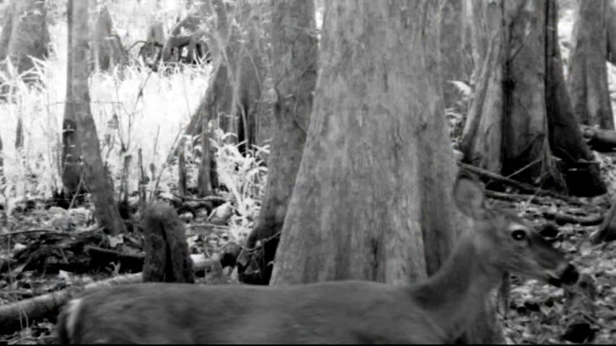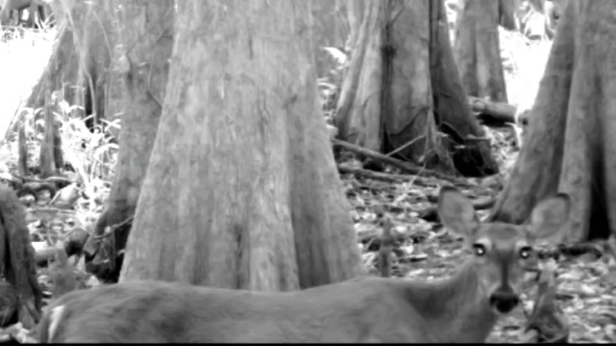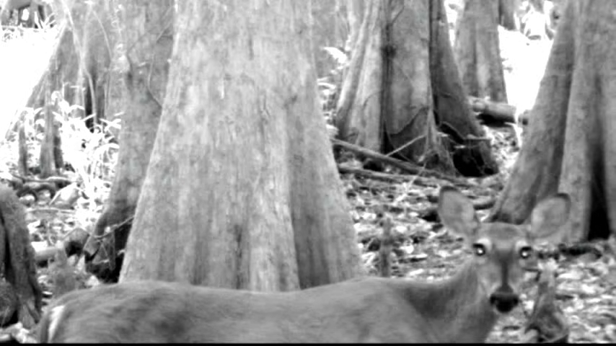If you look at this one image here, the deer is looking straight ahead. She's just walked in front of the camera. And in this image, she turns suddenly and looks directly at the lens. And in this image, she's gone. She just takes off.